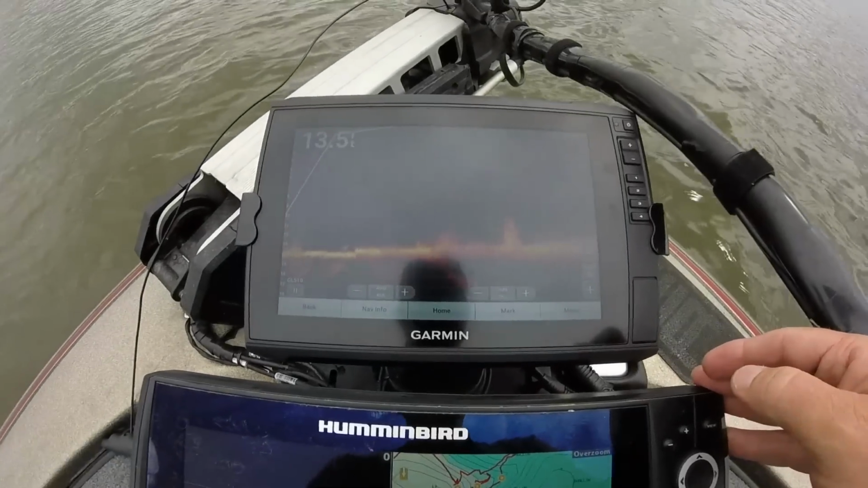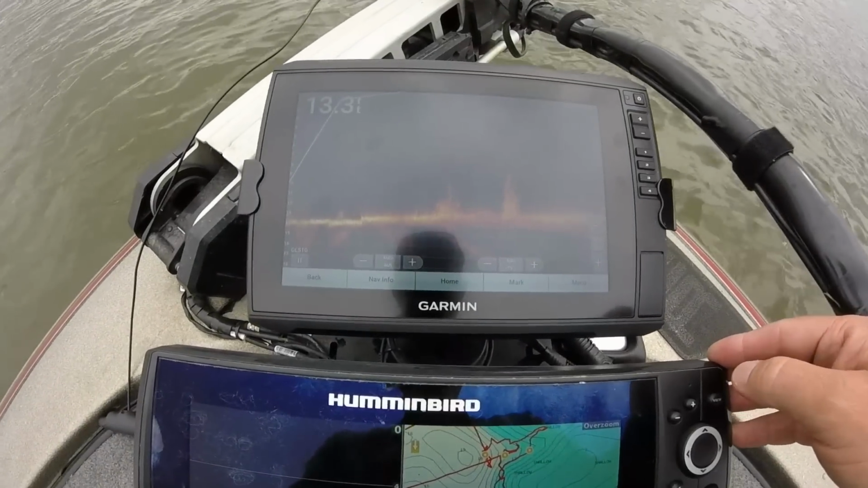But as you'll see here in a minute, we're going to start playing with the settings. And as soon as you hit the gain control buttons, the auto automatically goes off on those settings. We're going to go out and try to find some structure and play with the settings and colors and go from there.